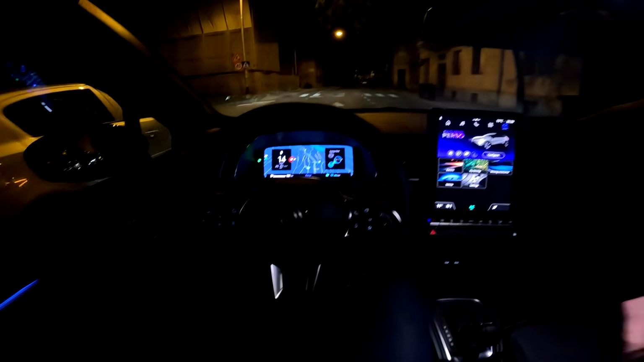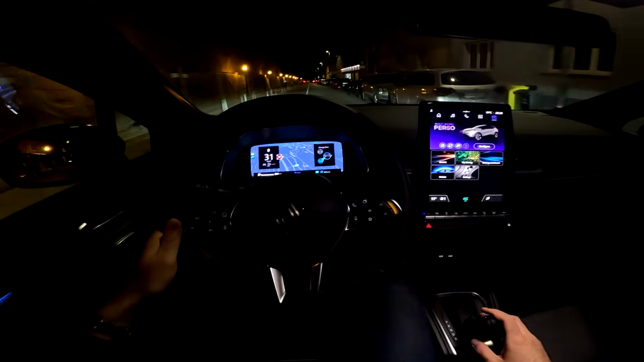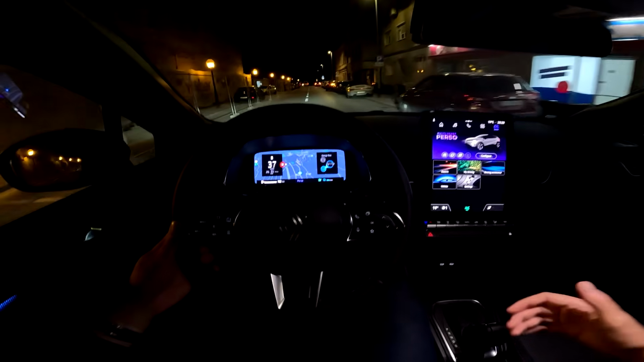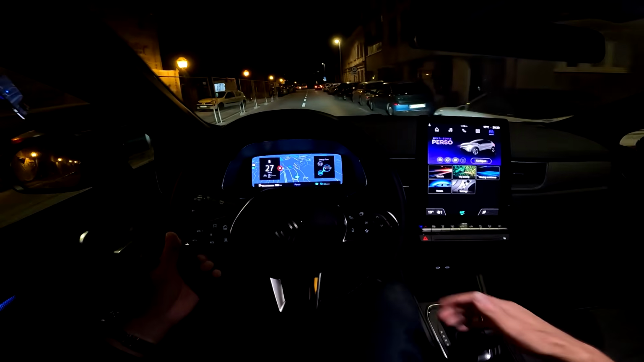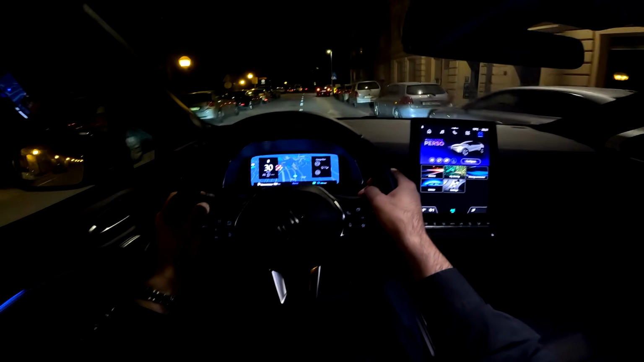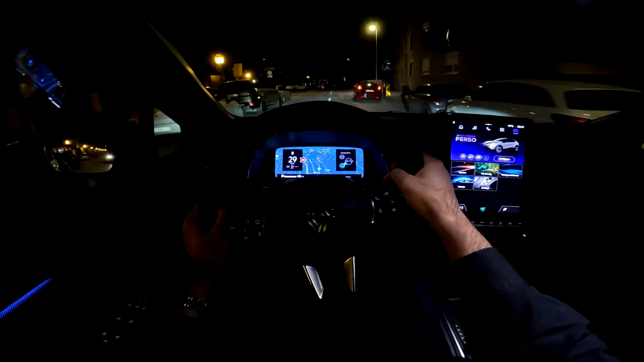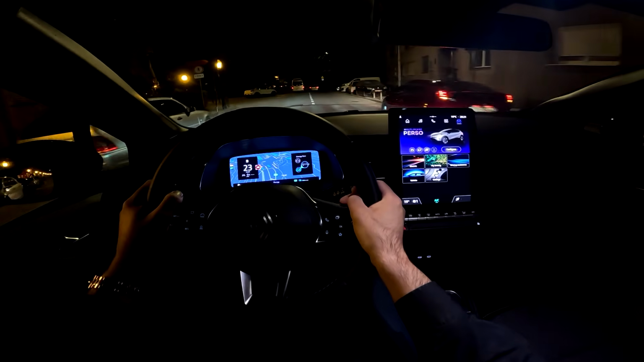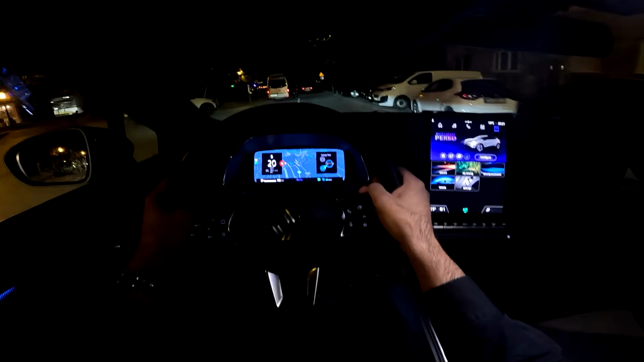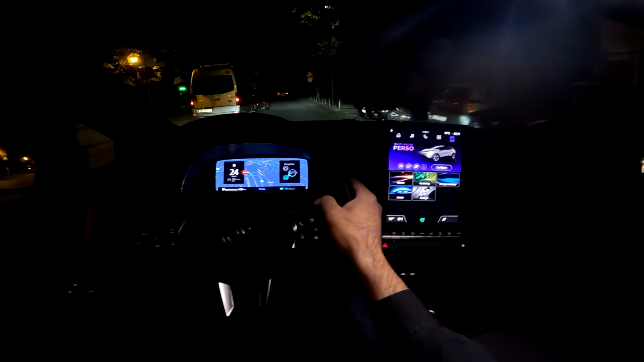See now the B mode, I'm not braking, the car slows down and recuperates the energy. And now again, release the throttle and the car is slowing down. And yeah, it is turning on the brake light. As we are indeed slowing down, so the cars behind us need to know that.